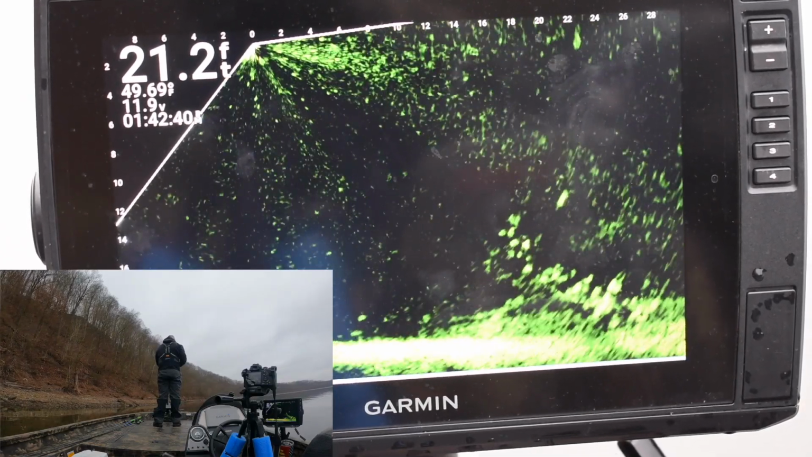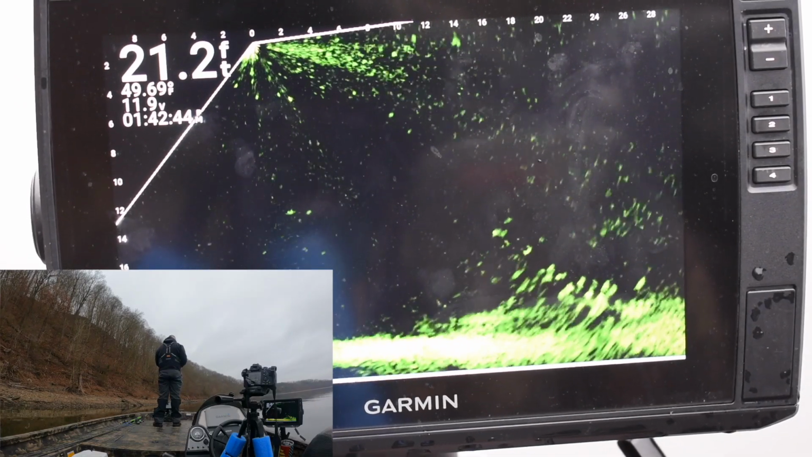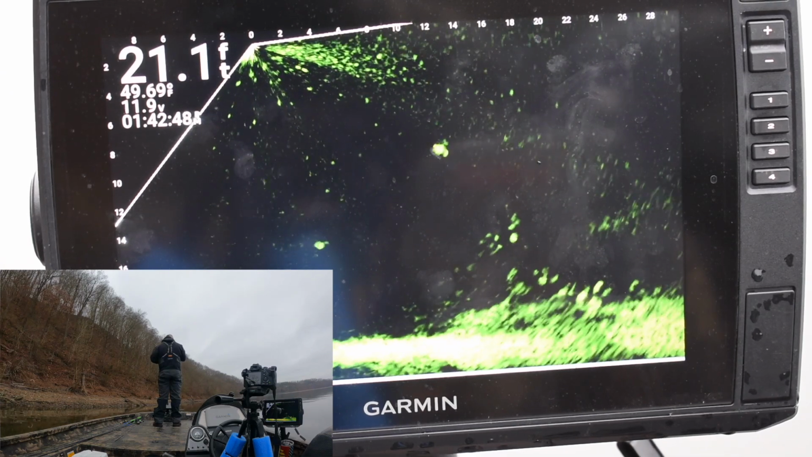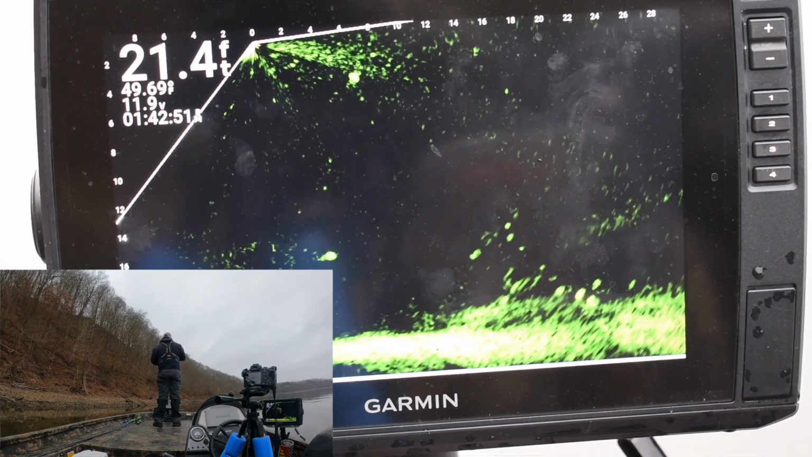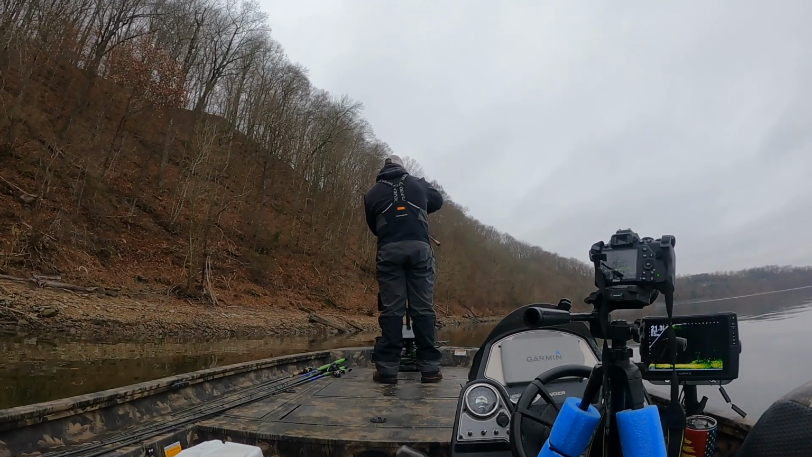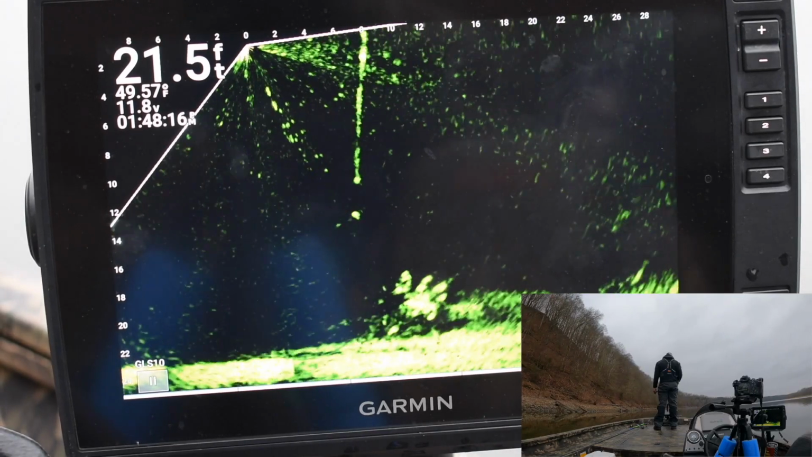A lot of casting and a little bit of jigging as we were practicing for the upcoming Crappie Masters tournament on Green River Lake, and we saw thousands, tens of thousands of fish, but just a ton of little fish.